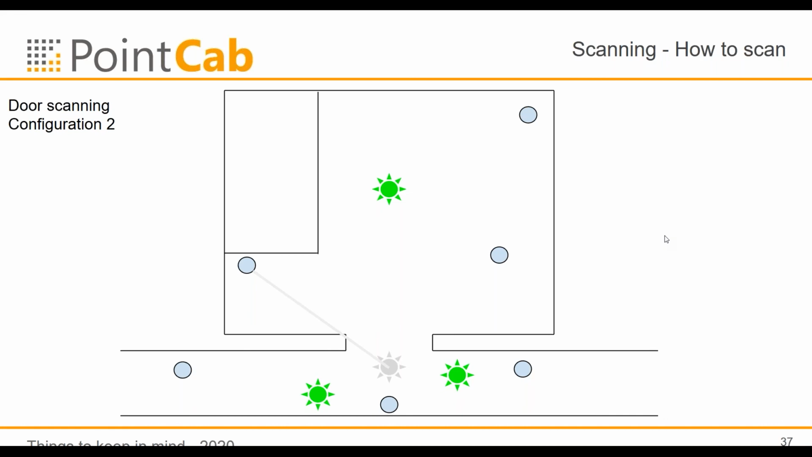Some people said, okay, you have two reference spheres on the ground, and then you have one as high as possible. No, it will not influence the accuracy. The accuracy just depends on the triangle size and is the scan inside this triangle, mostly. So the height of the points doesn't matter.